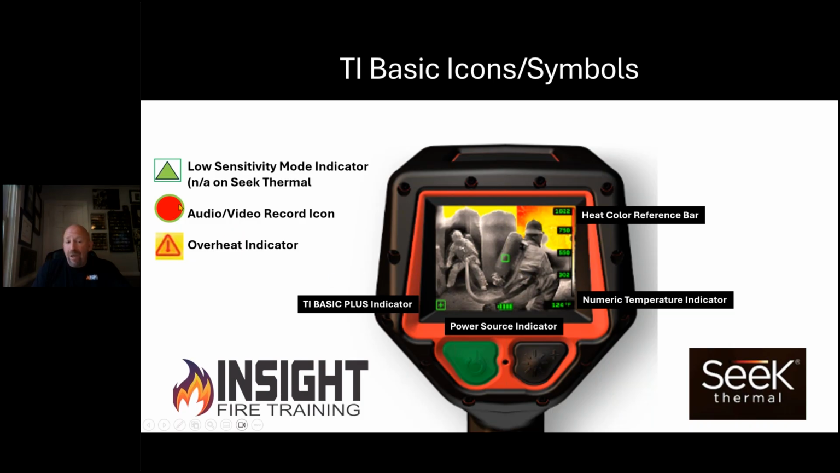If you happen to see a red dot with a green outline in the lower left-hand corner of that plus indicator, that means the camera is recording. Let me say that again. It is recording. If you do not have policies on recording, you need to look that up. You look at the FOIA Act and what that means, the Freedom of Information Act.